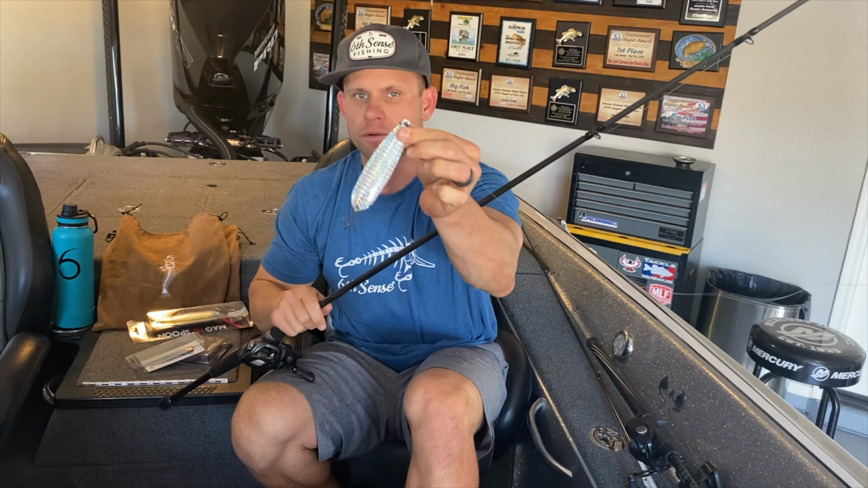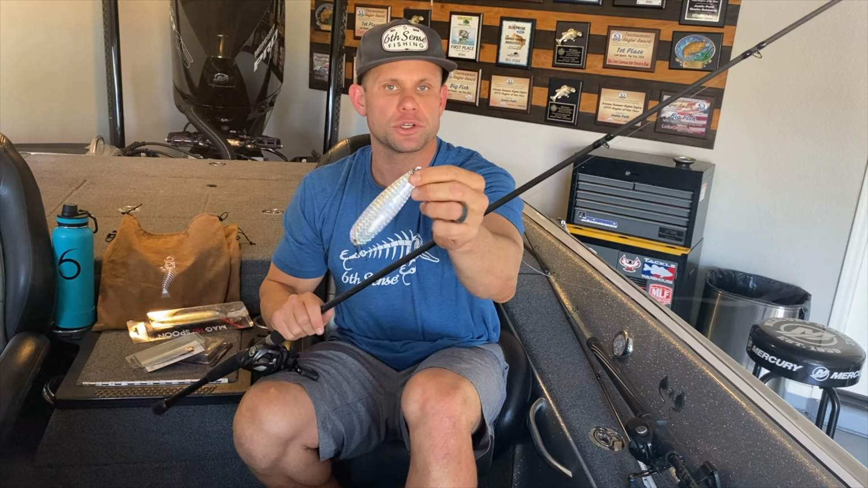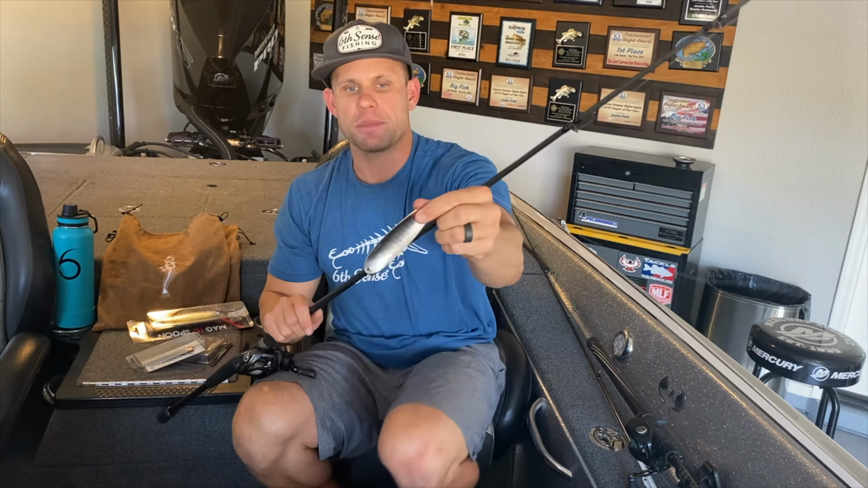This spoon right here is just a real versatile spoon when they're not eating the real big Mag Spoon. I throw this spoon a lot of times for largemouth off of deep tapering points. I have a lot of confidence in this size spoon, and this is a pretty big spoon compared to most spoons, but I like to utilize this spoon whenever the fish are on deep structure. It doesn't sink as fast as the Mag Spoon, but it's got a really good flutter to it.